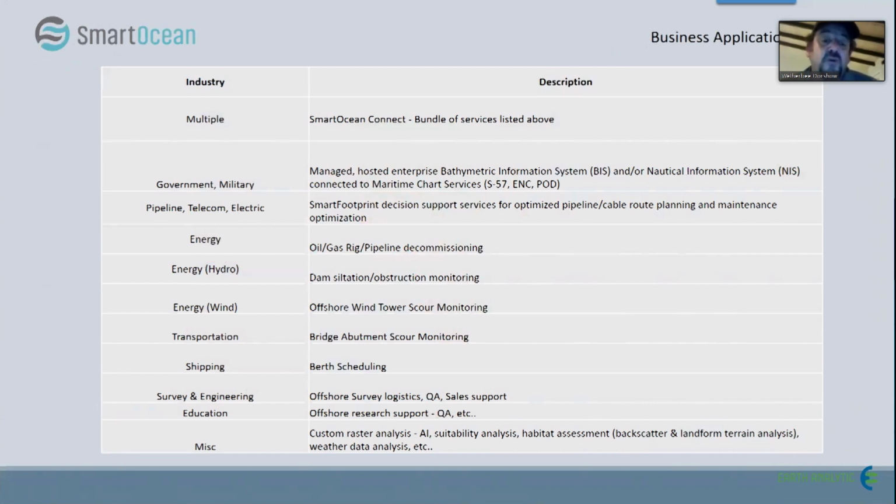For example, moving and decommissioning oil rigs, looking at dam siltation. It doesn't have to be in the ocean. There's some cases in BC where we're actually looking at tools for dynamically monitoring obstructions and providing that feedback through alerts to decision makers. Next, please.